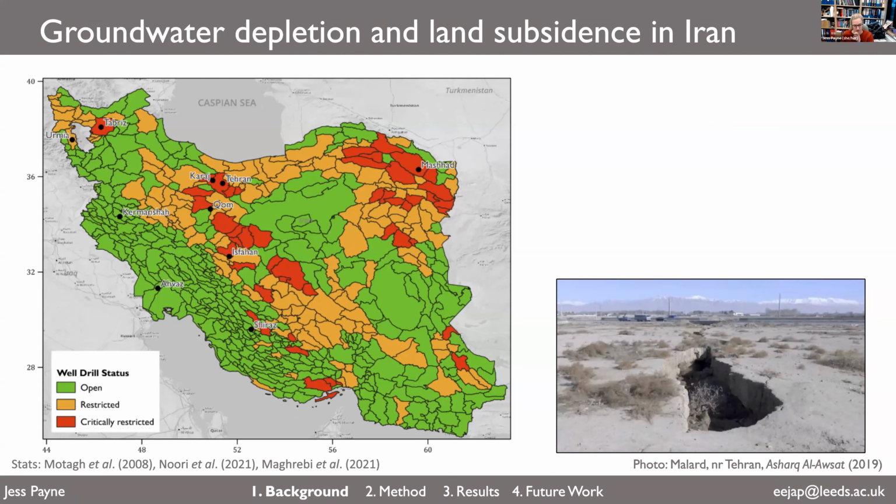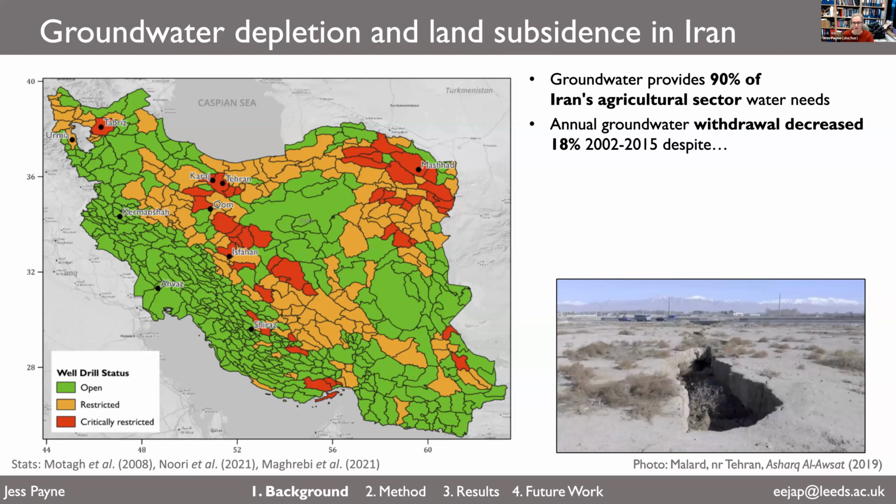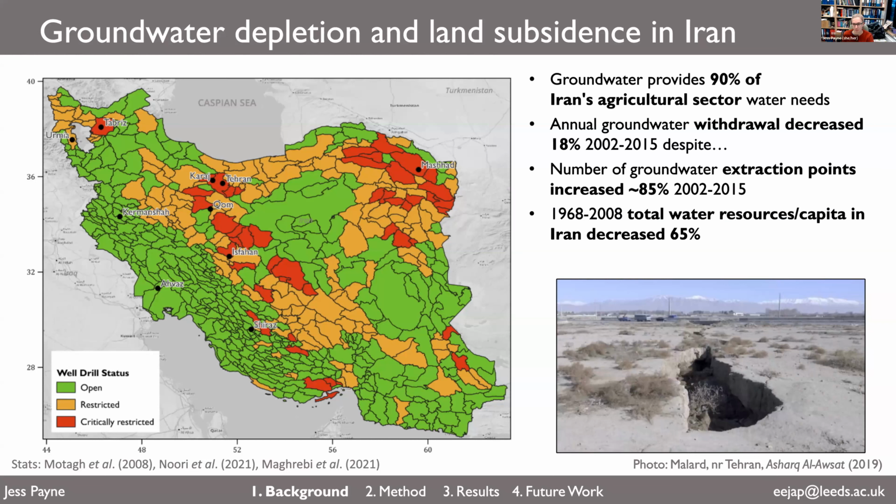And to give more context about the groundwater depletion status in Iran, groundwater provides 90% of Iran's agricultural sector water needs. And over recent time, 2002 to 2015, the withdrawal of groundwater has decreased 18%. But at the same time, the number of extraction points has actually increased a significant quantity, 85%. So indicating the situation of groundwater underground.